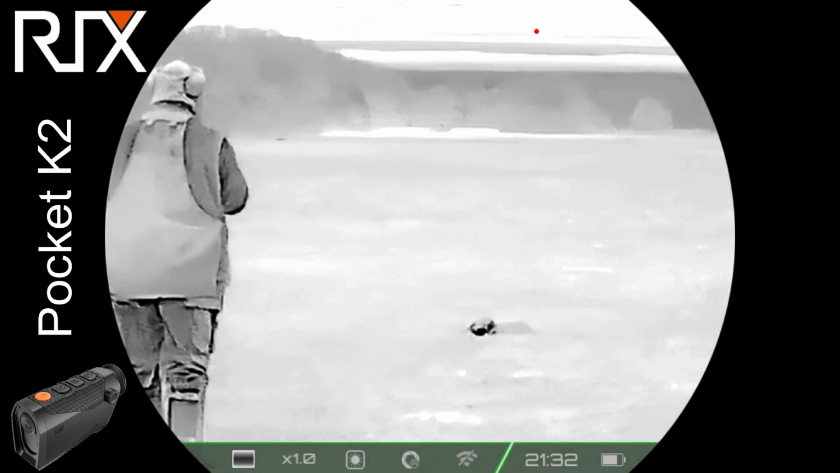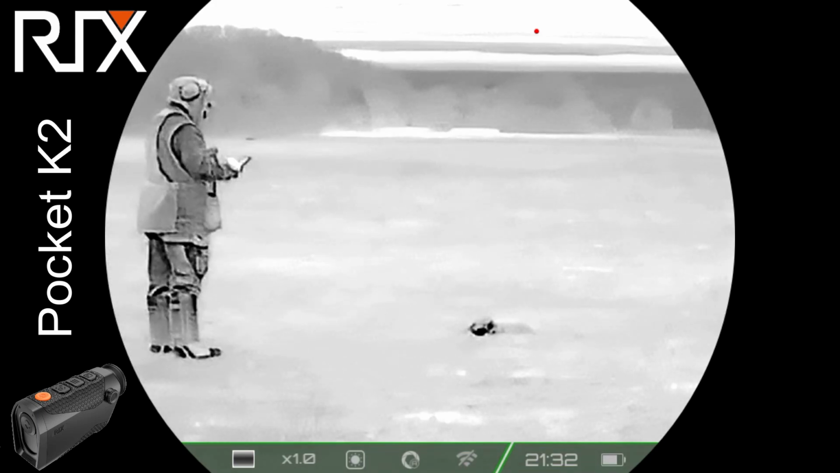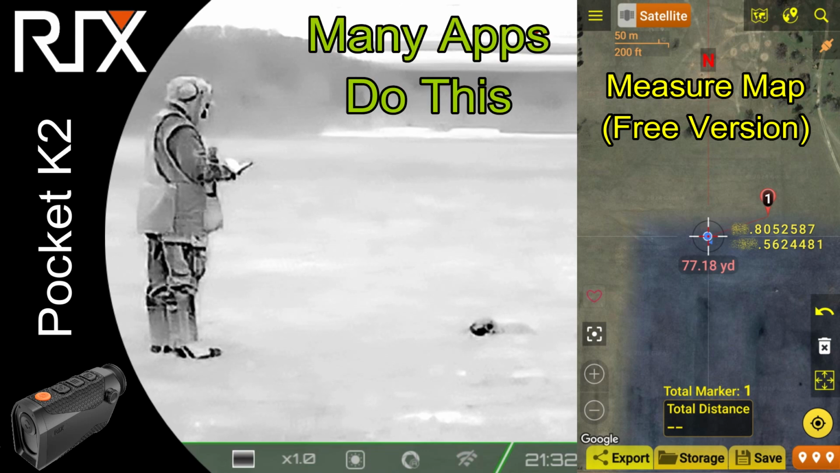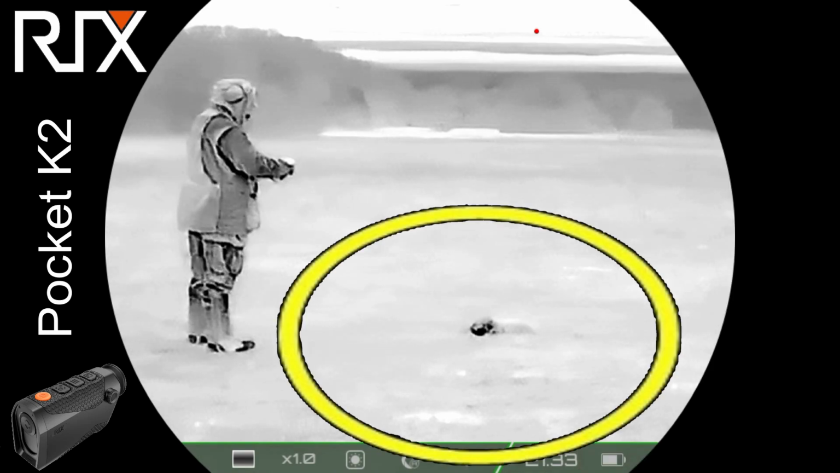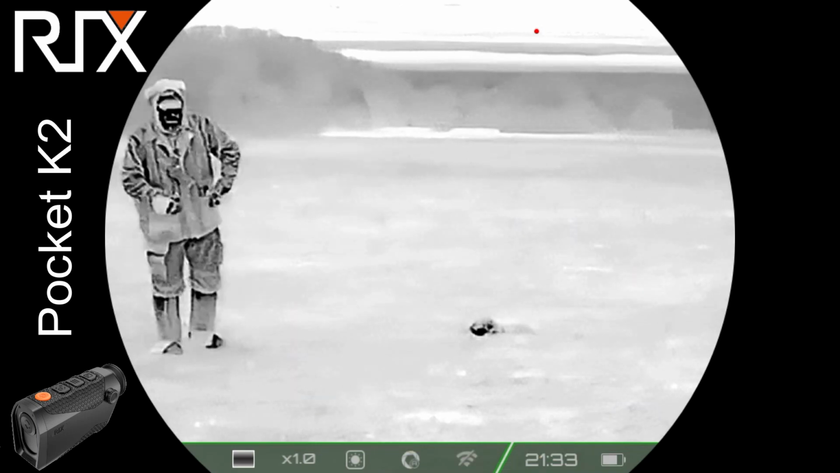Now here you can see I'm walking up getting video with my Rick's Pocket K2 set up on its own tripod, and I've got my phone out. And I'm using an app for the Android that's called Measure Map. It's the free version. It may be called Measure Map Lite. It gives you start points and end points. It's kind of handy to use, but it's at this point I realized that maybe something was off. And of course notice that I am not getting too close to the skunk, because after they're shot they sometimes spray, so you don't want to walk through that spray and track it back into your truck.